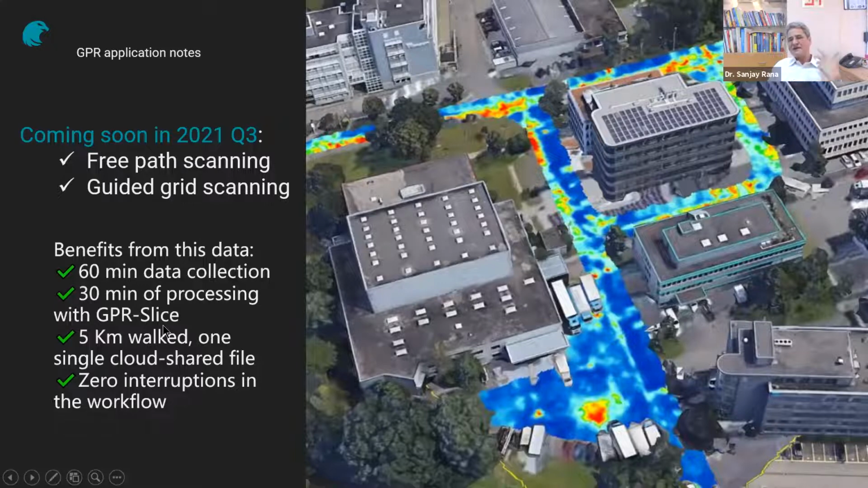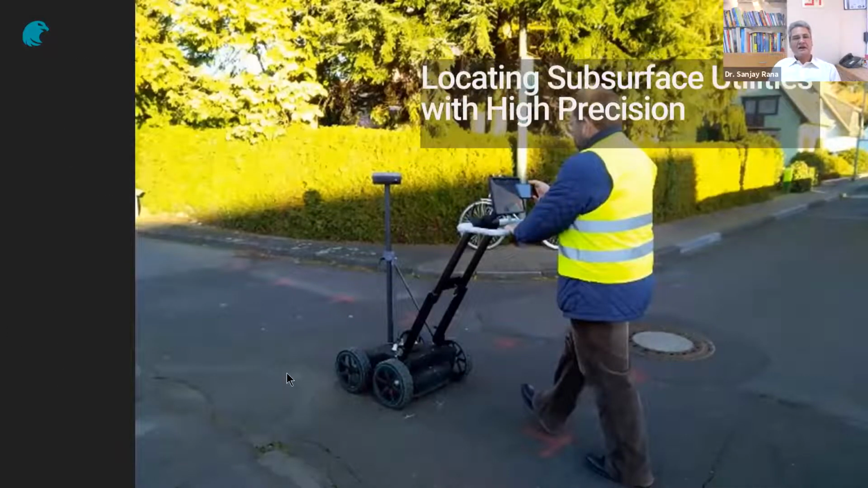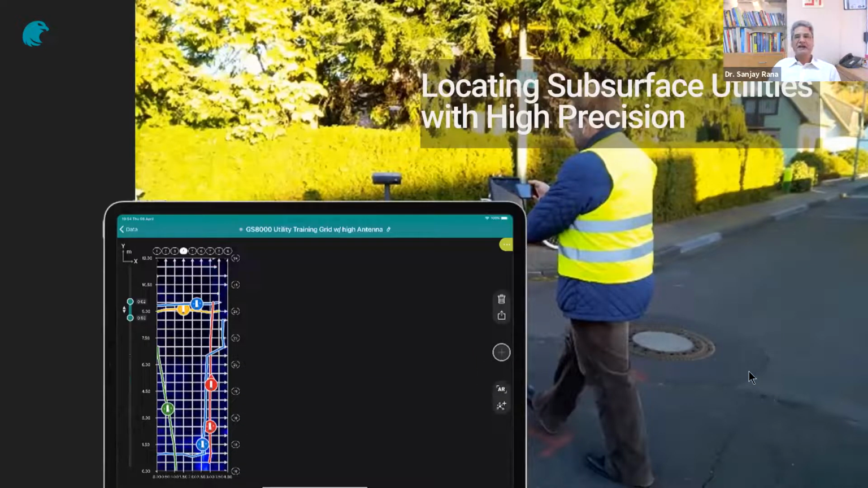So it makes things that much faster, because we all know in utility mapping, it is obviously a time-taking process. Whatever time is taken in data acquisition, almost equivalent or almost double the time is taken in data processing and report preparation, which is getting automated through this process. So, high precision detection of underground utilities, with representation in almost 3D.